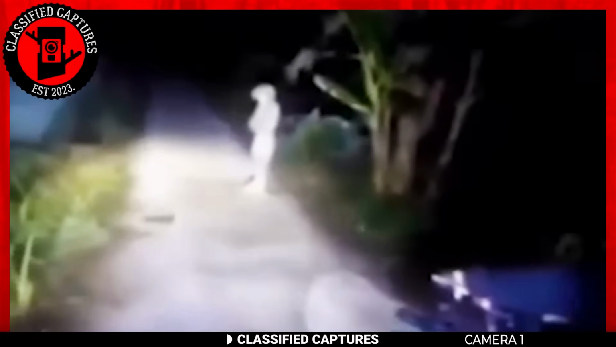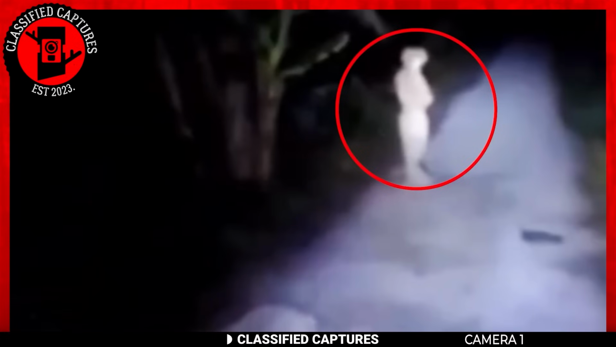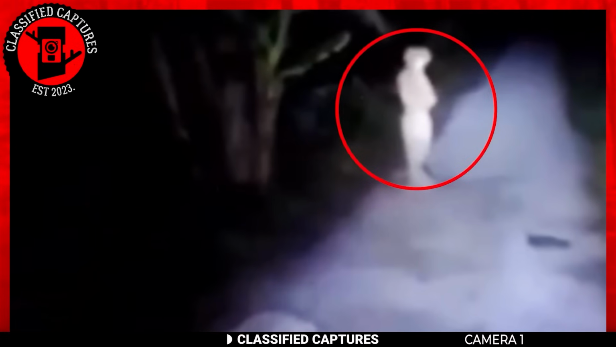The clip starts with a weird figure standing in the distance, not moving. Seeing something standing like this in the middle of nowhere in the night is bound to send the heart racing and scared. But the one recording the footage simply gets closer to get a better view. The creature is definitely humanoid, yet not human.